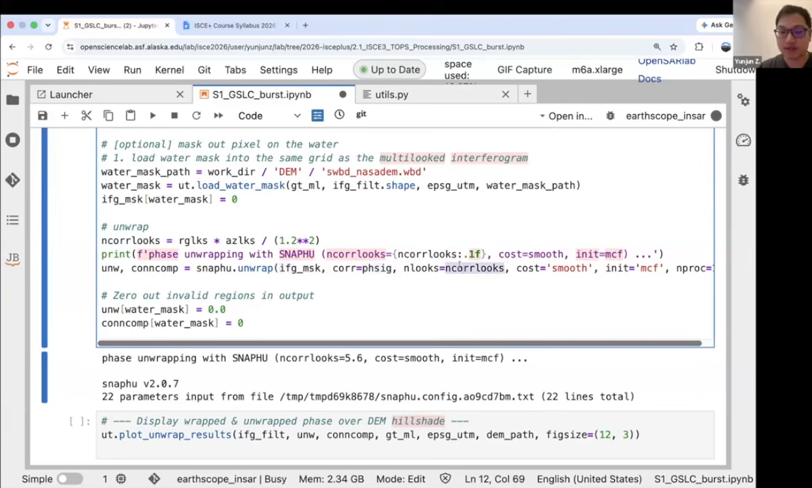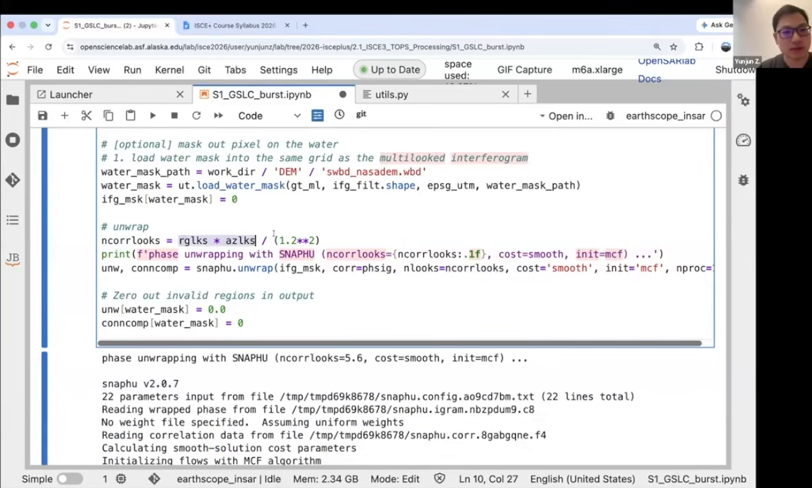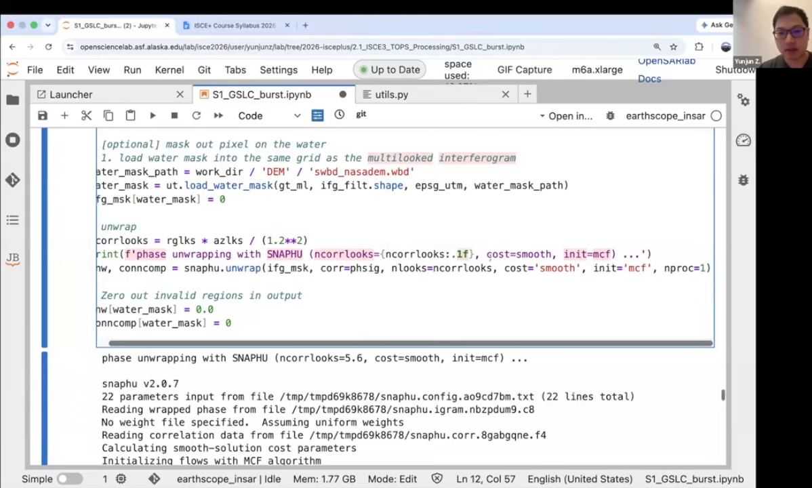This is the effective number of looks, which is the number of looks we applied during the processing, but divided by 1.2, because this is the typical oversampling factor we used for the self-focusing, because our pixel size is usually smaller than the actual resolution cells. This is already commonly used in ISCE as well. Here are a few standard parameters in SNAPHU.